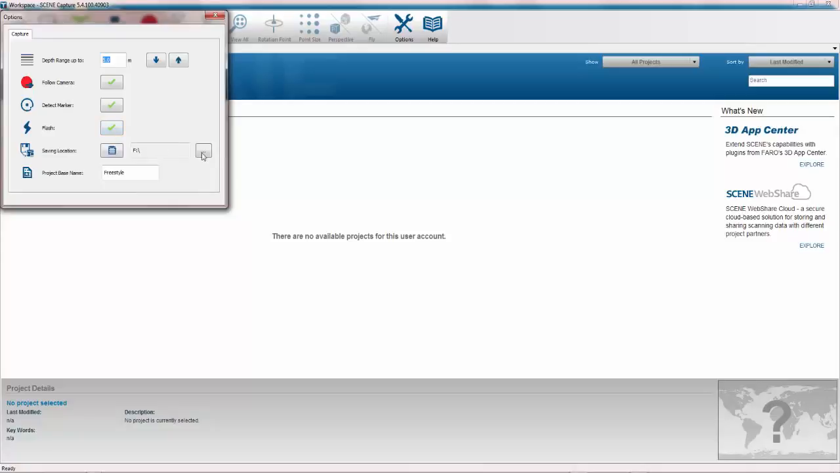Our saving location here, now I'm using my laptop, but I've actually got the device connected back to a micro SD card. If we were using the Surface tablet, we could either save the data directly onto the hard drive of that Microsoft Surface, or we can save it directly to the micro SD card, which then enables us to transfer data from one device to another. And at the bottom, we've got our project base name.